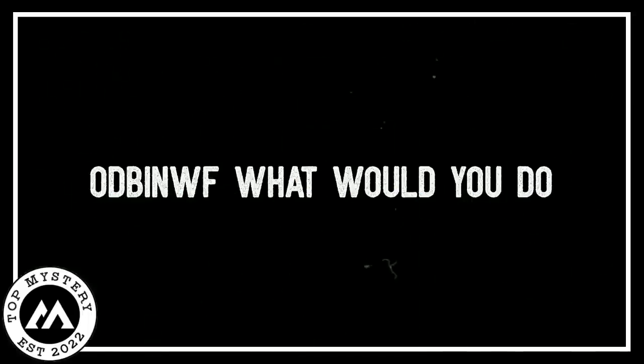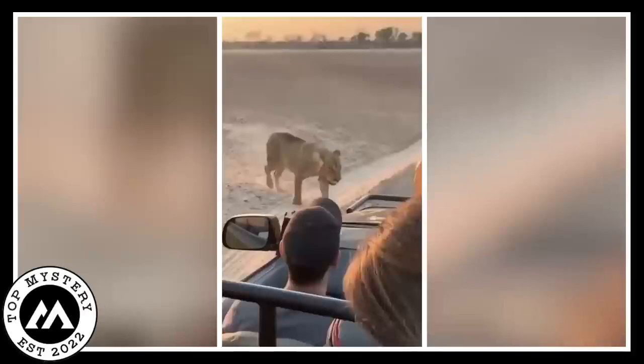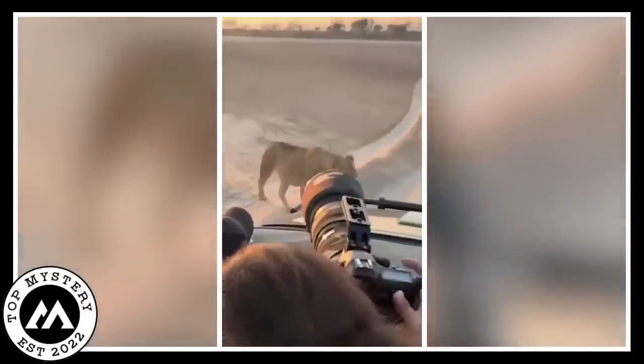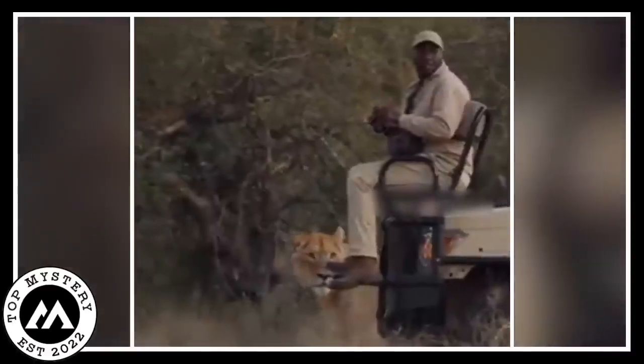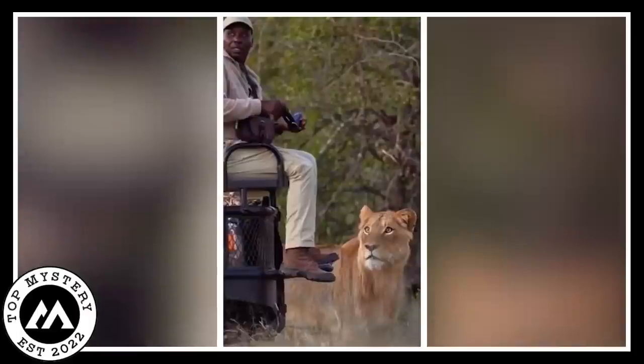What would you do? A man who seems to be a forest photographer is sitting in the front of his car holding his camera, looking to his left. The video shows that one of his friends on the other side tells him to look at his right side. When he turns his face around to see what it is, he sees a tiger right next to him staring at him.